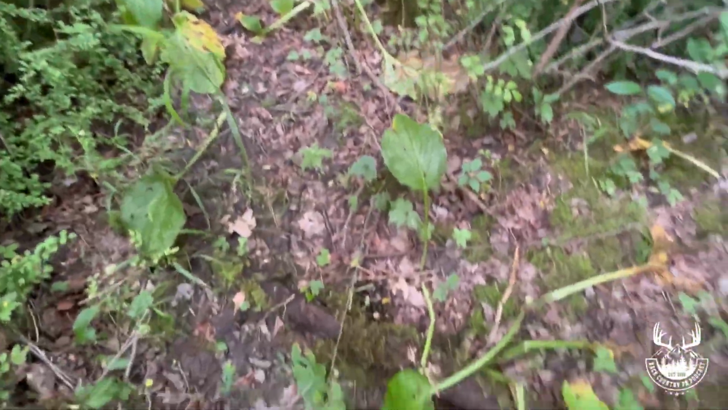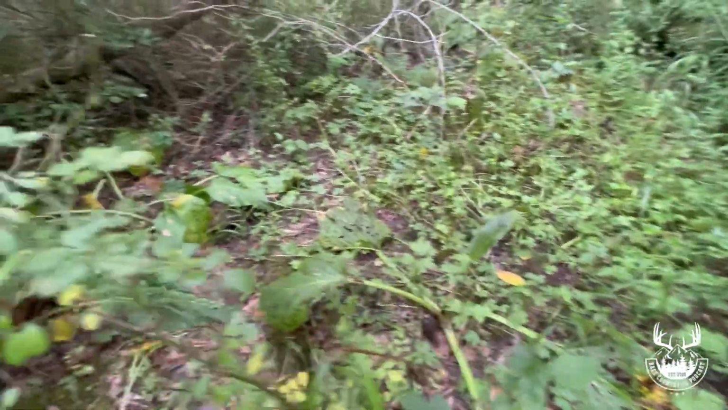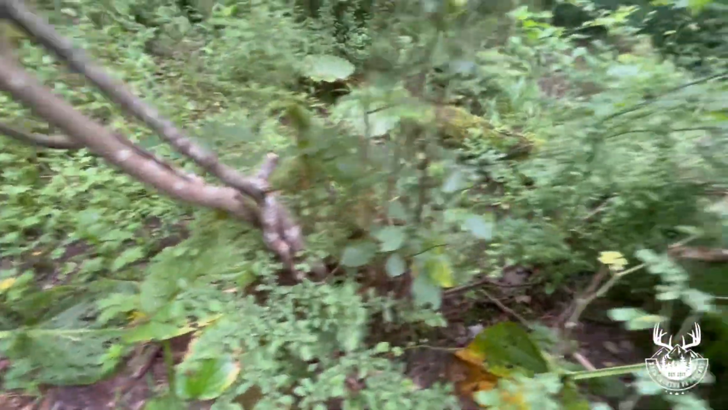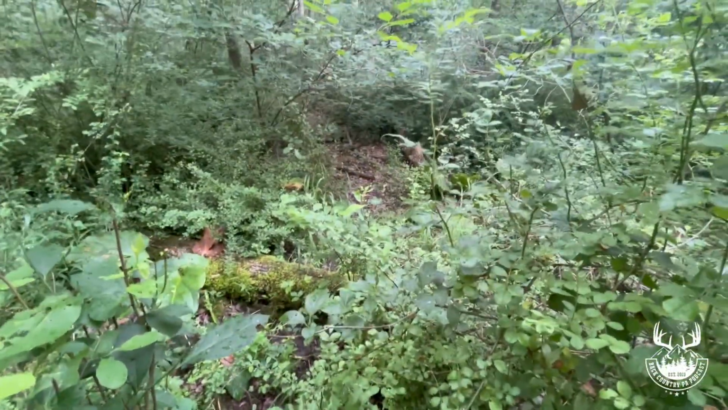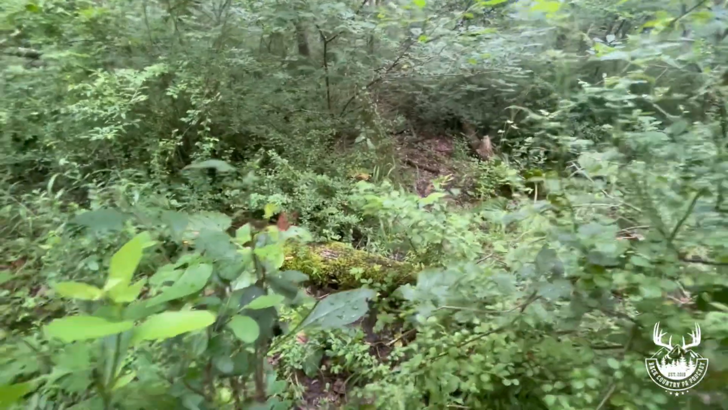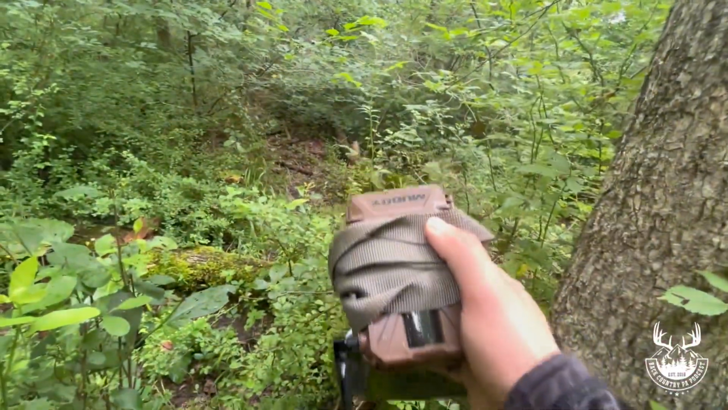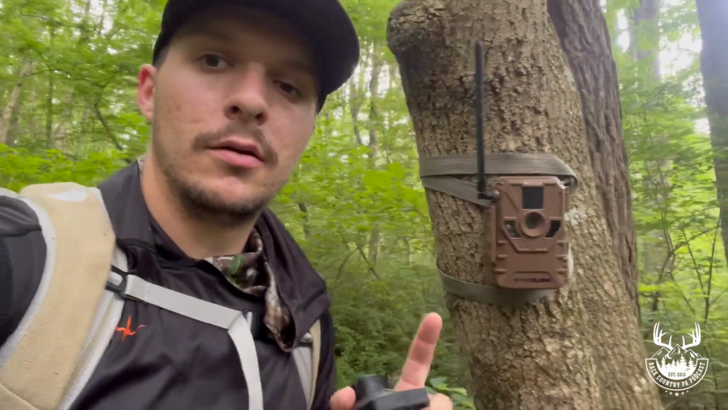Just came from back in there. You can see they're still using this trail pretty good, and they're eating this stuff down right in there as they walk through here. So they're using it as a staging area probably right up the fields, but then they keep going through right up there. So if there's an opening up there, I can find some rubs or scrapes and every trail and put my cell cam.